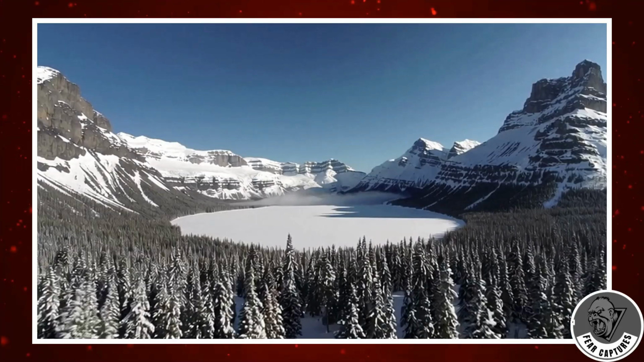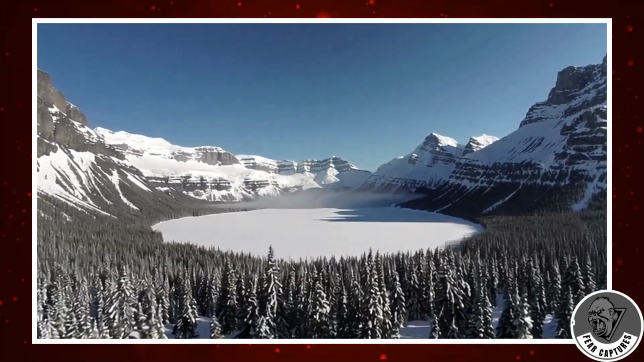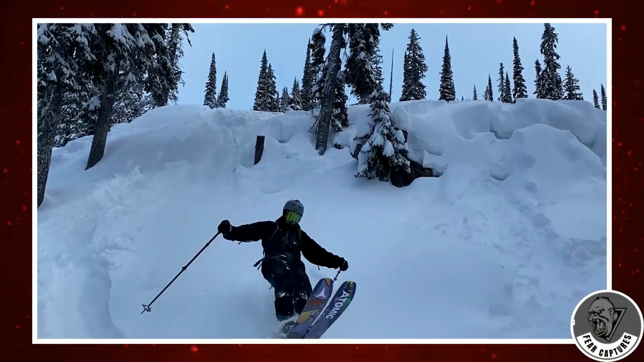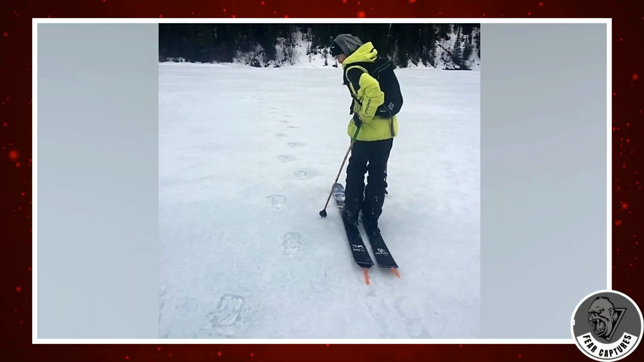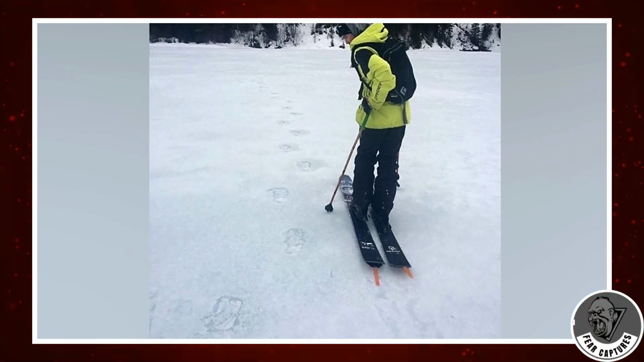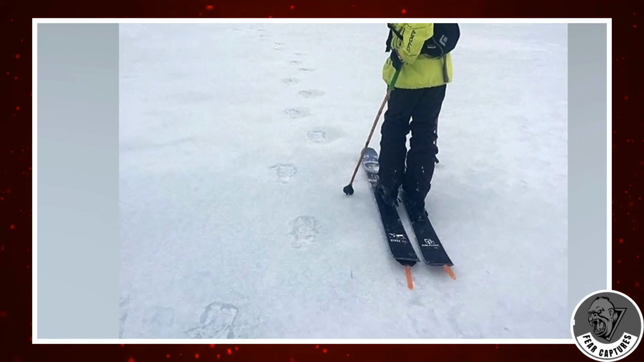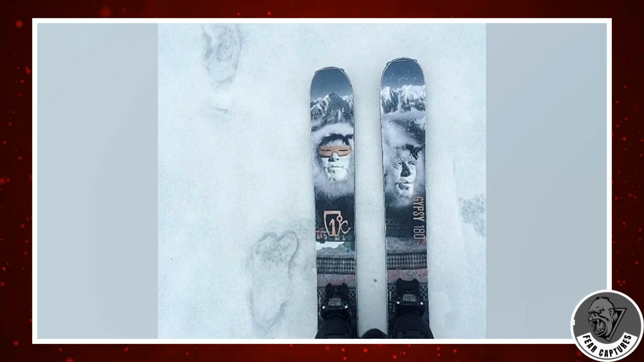Tucked between Columbia Falls and Glacier National Park lies an area so remote, even seasoned outdoorsmen rarely pass through. Local skier Julian knows this terrain well, but during one of his backcountry runs, he stumbled across something no one could explain. Imprinted in the untouched snow were massive tracks, each one far larger than Julian's ski boots. And if you've ever worn ski boots, you know, those aren't small.